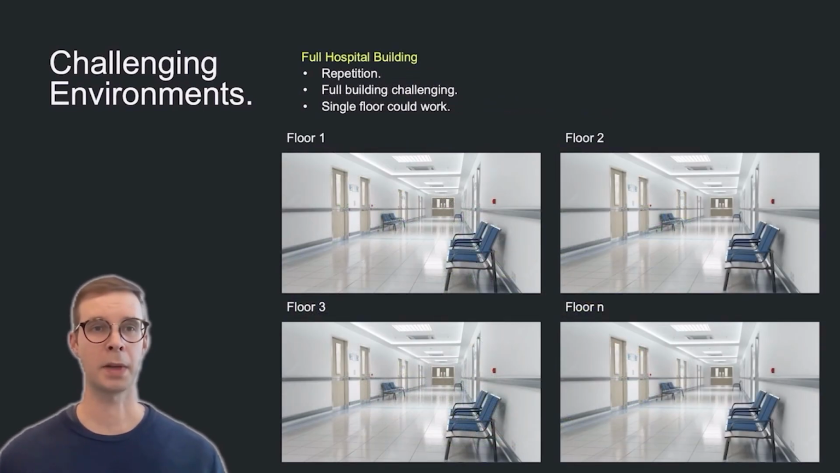A third example that might prove to be challenging with Immersal. Have a look at these pictures from a hospital corridor. Here's floor number 1, 2, 3, and so on. They pretty much all look the same. It's very repetitive. It would be really challenging to create a full building indoor navigation system. I think you would get a lot of false positives trying to localize there. Now, having said that, with some clever logic, you might be able to get it working.